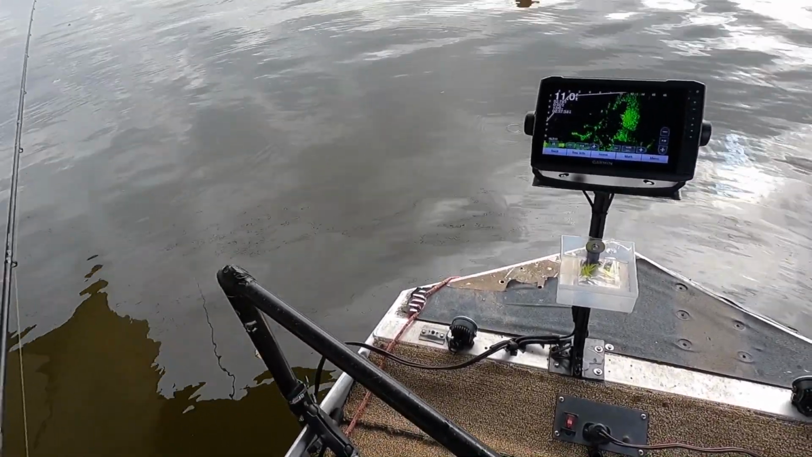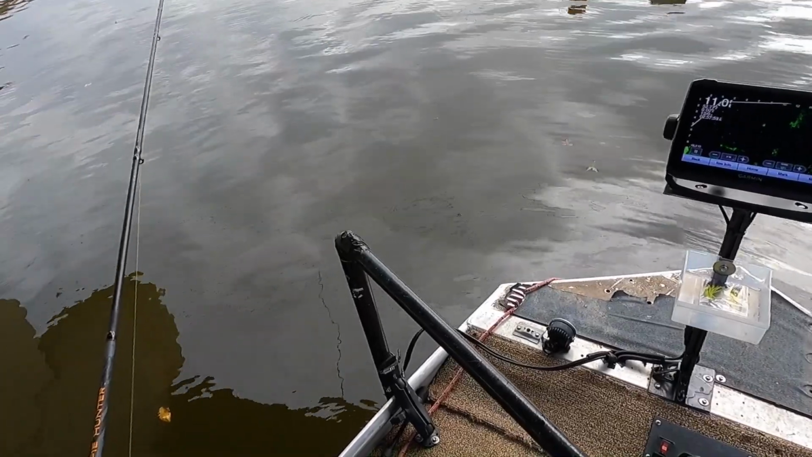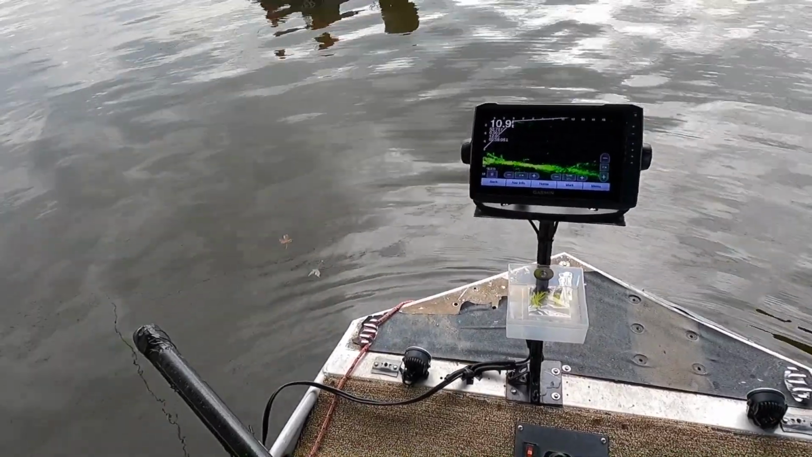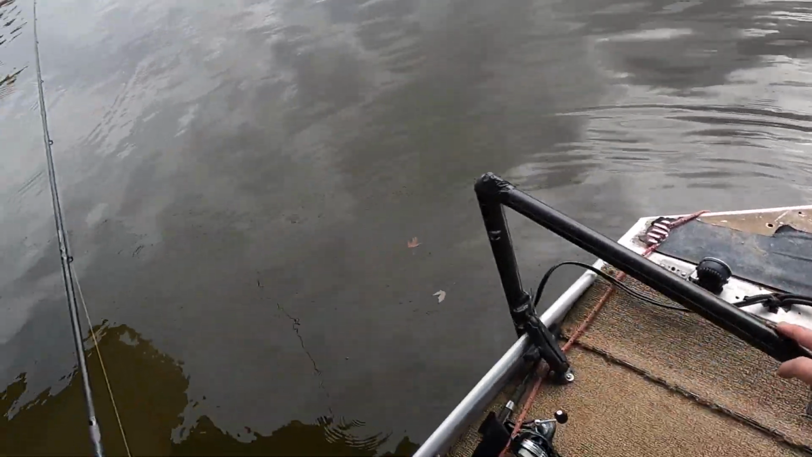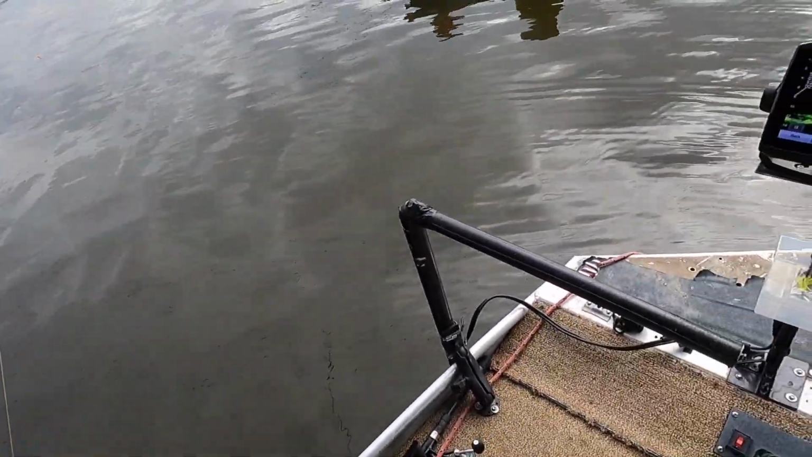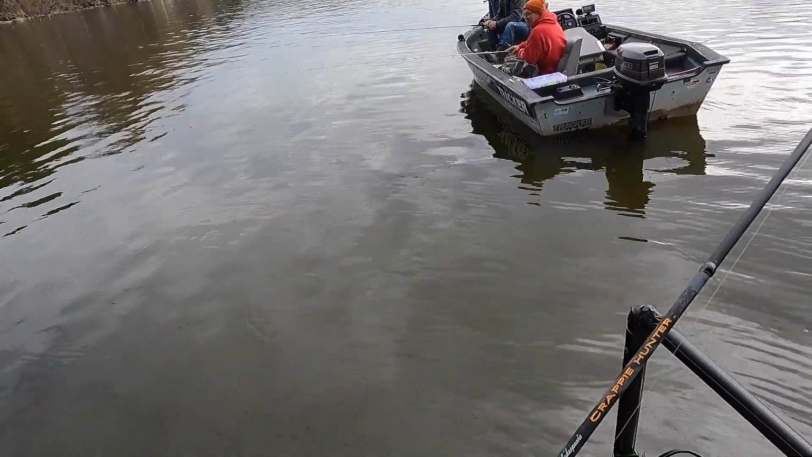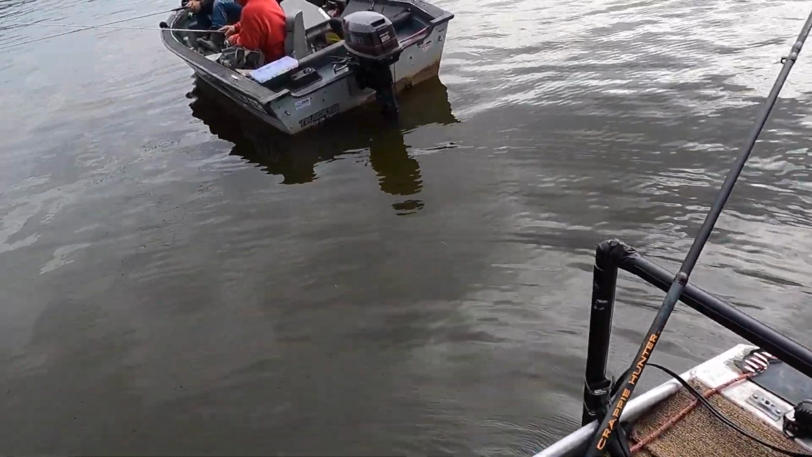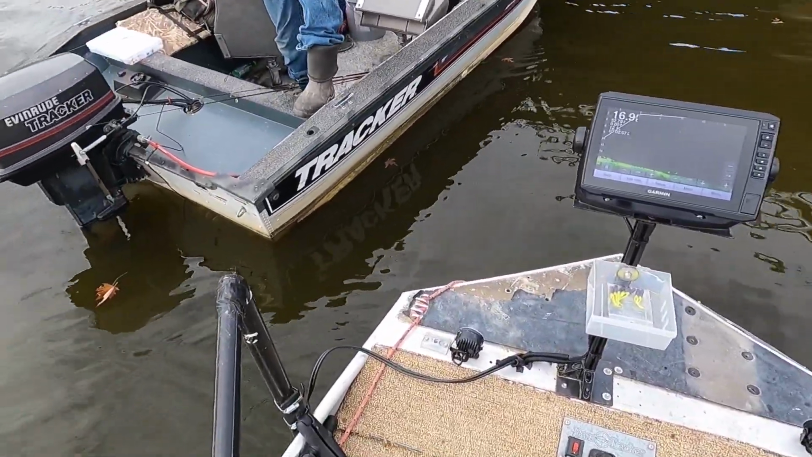That smallmouth I caught over there was a nice one. I did catch one, that's right. It was maybe a 2-pounder. Yeah, they're in there. There's some fish down there.